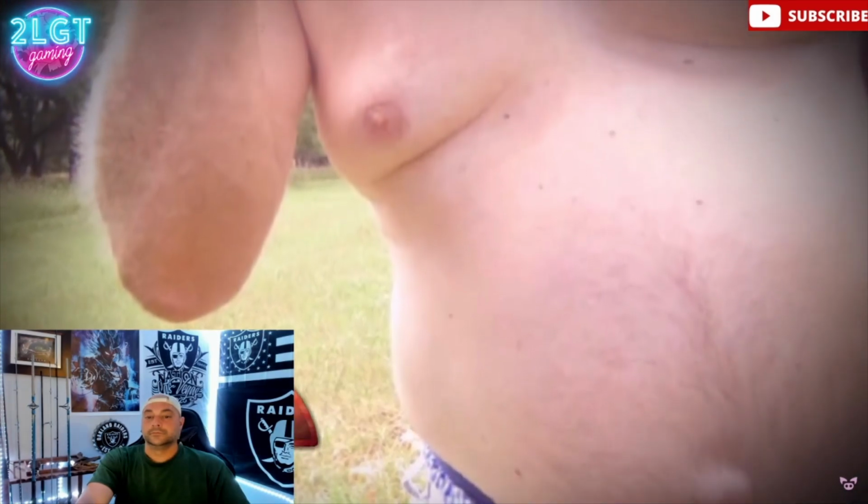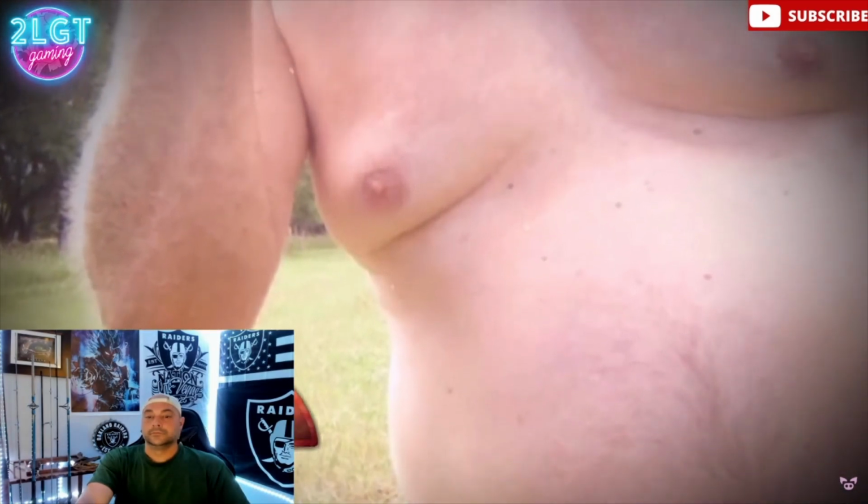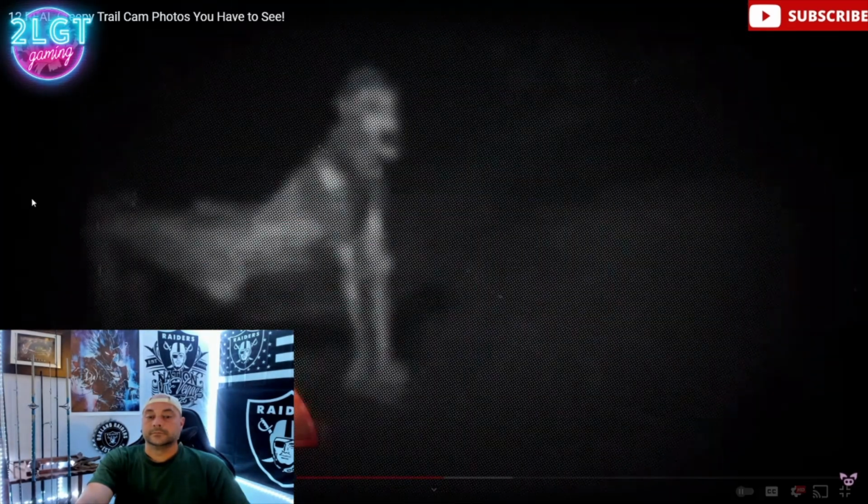This probably isn't the kind of big buck you want to see on your trail camera. A half-naked dude with a bulbous belly button roaming your property. Oh, hell no. Me and my buddies would be sitting out waiting for that big shirtless dude to come back the next day. I promise you that. All right, get your big ass off my property.